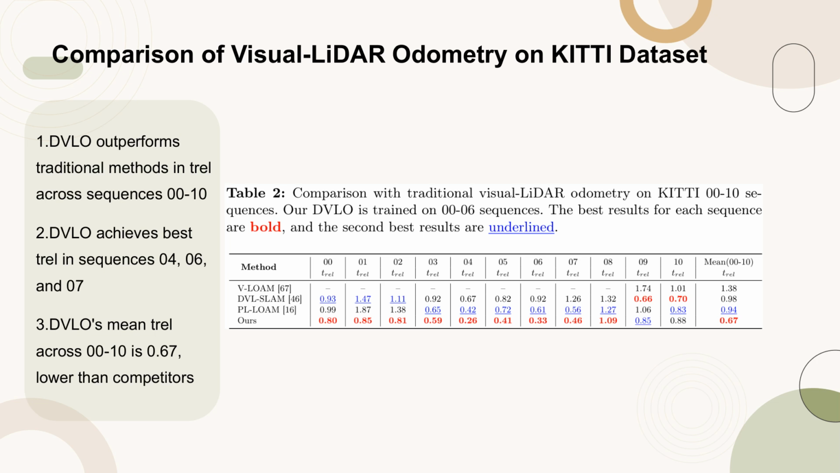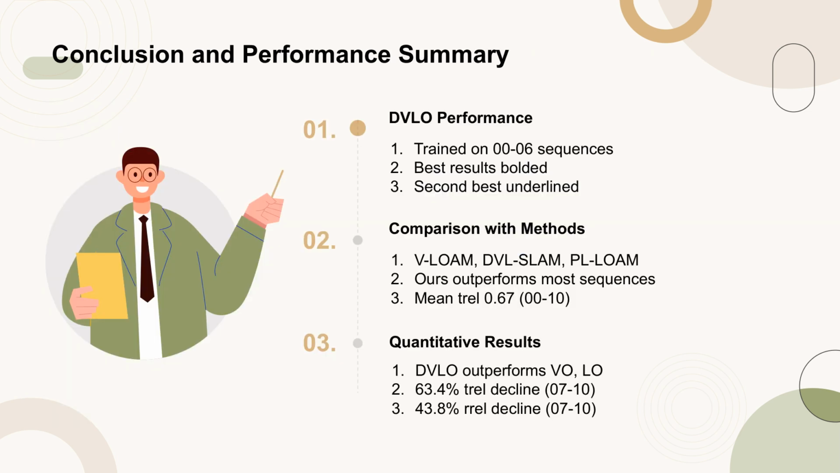The mean TREL for DVLO across all sequences 00-10 is 0.67, which is notably lower than the mean TREL of 1.38 for VLOM, 0.98 for DVL-SLAM, and 0.94 for PL-LOM. This indicates that DVLO provides more accurate odometry results, highlighting its effectiveness in integrating visual and LiDAR data for precise localization. The DVLO model was trained on sequences 00 to 06.